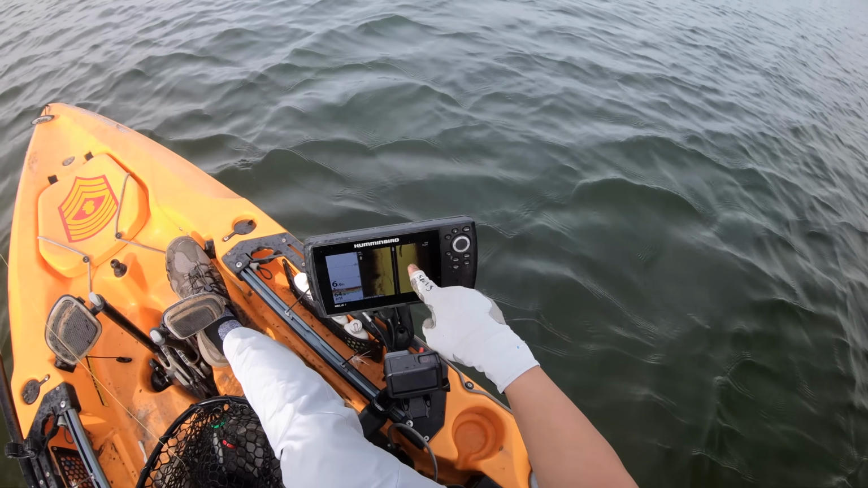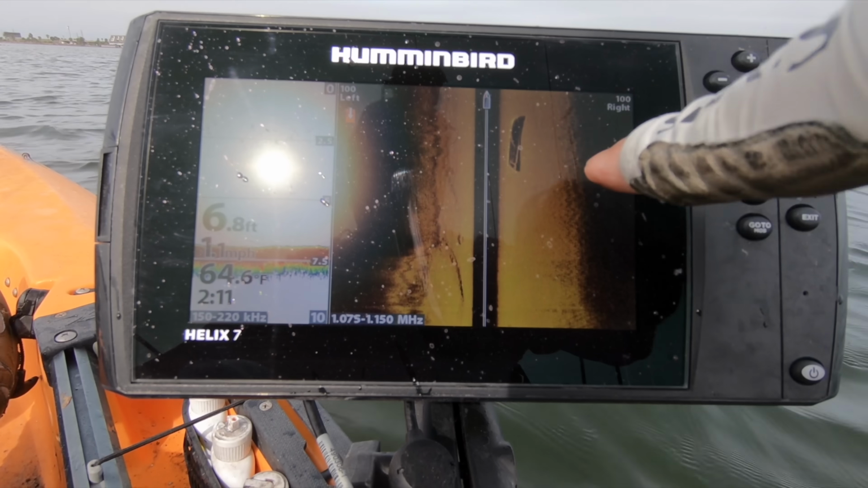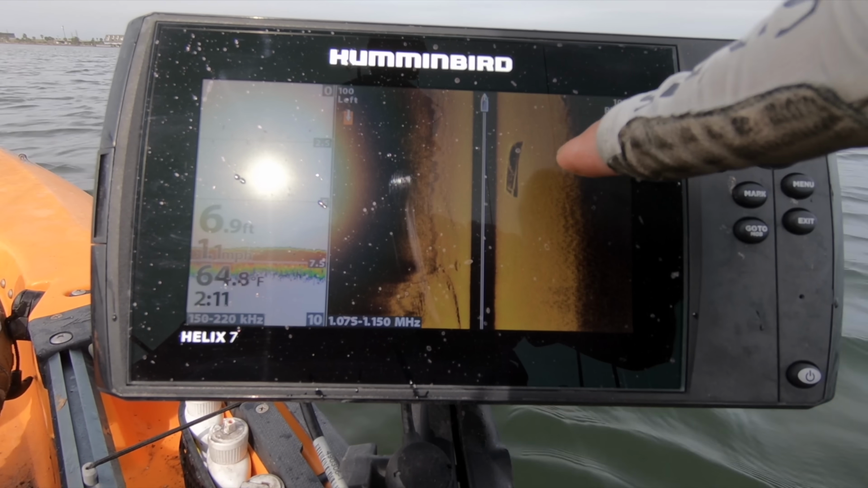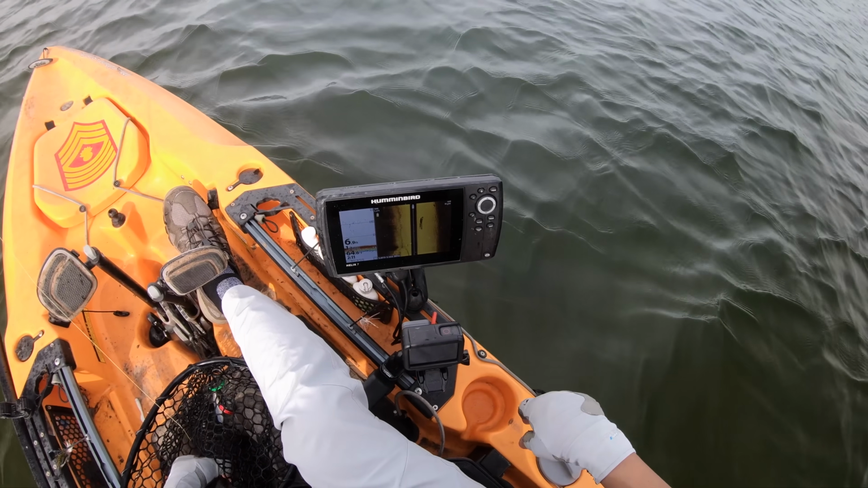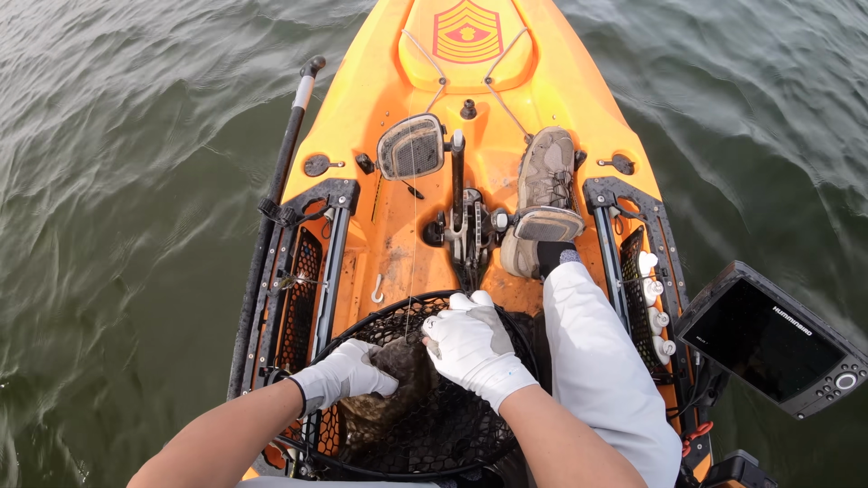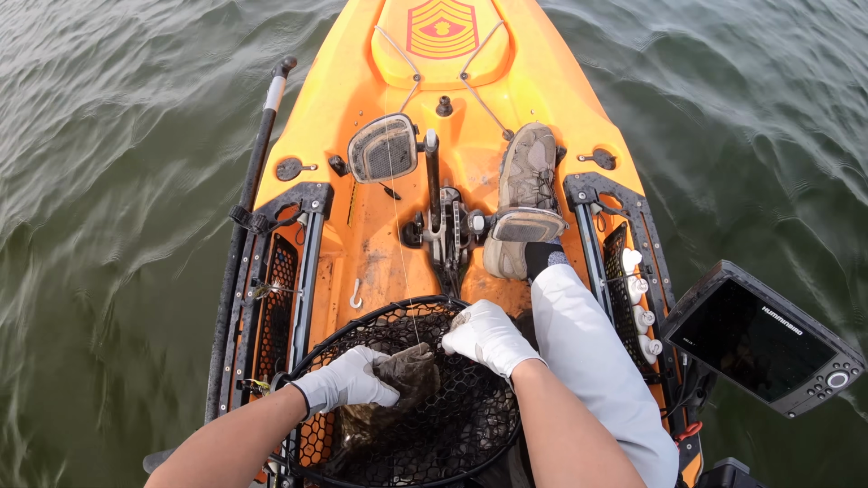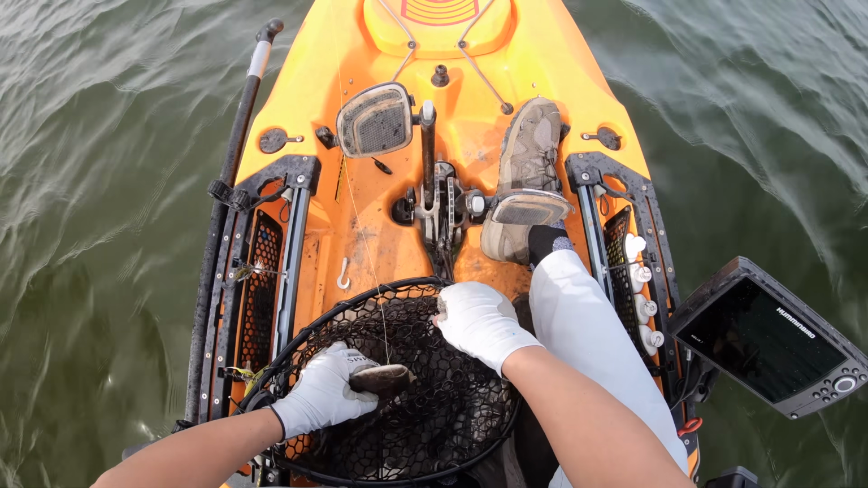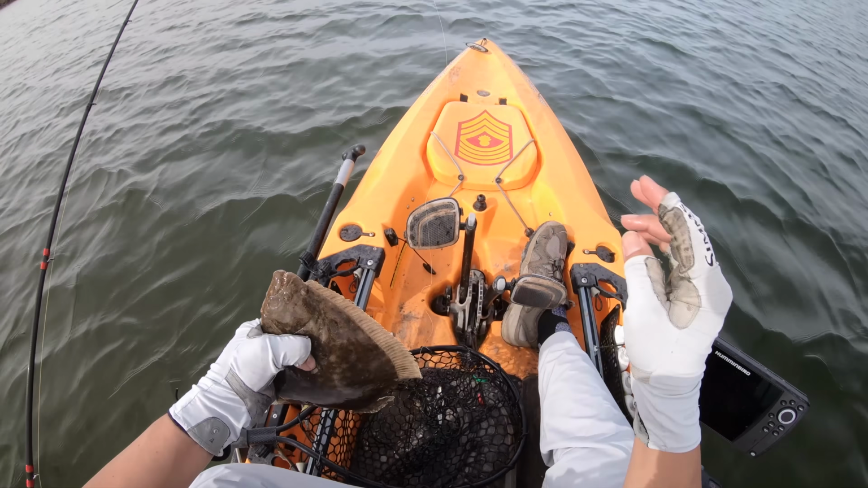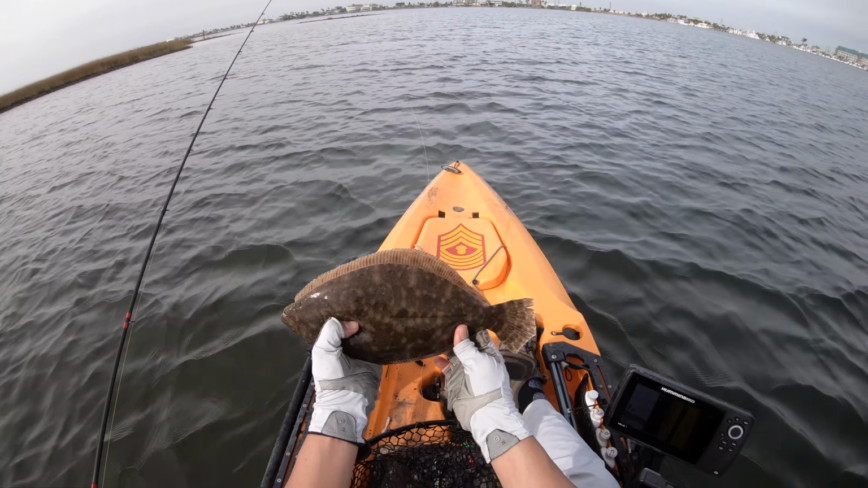There's really, oh, look at that piece of structure right there. Check that out. That looks like a boat. Not too sure, but definitely looks like a boat right there. And those are the things that I'm trying to find while I'm out here, just scouting a new area.